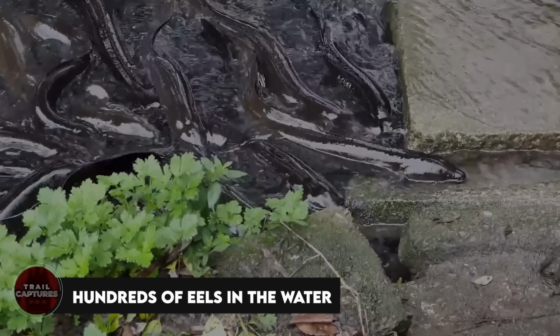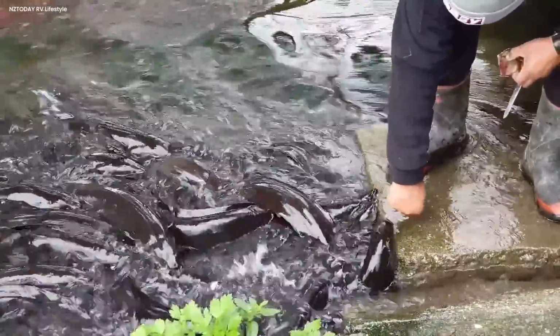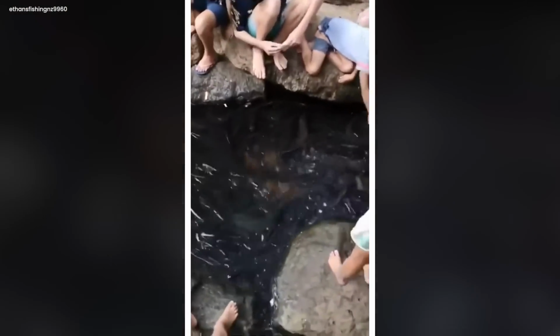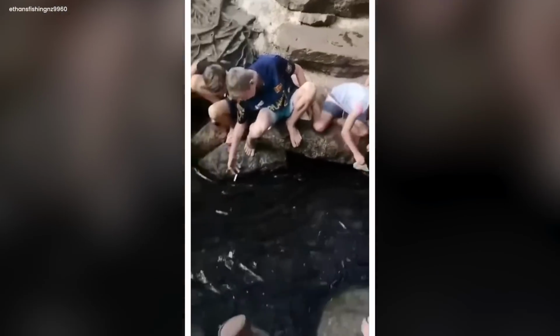Hundreds of eels in the water. One day at the calm lake, lots of slippery, long eels were swimming around, like a big underwater family get-together. The air was filled with the happy sounds of children giggling and shouting. Why? Well, these curious kids had figured out that eels really enjoy munching on bread. A bunch of excited kids, each holding pieces of bread.